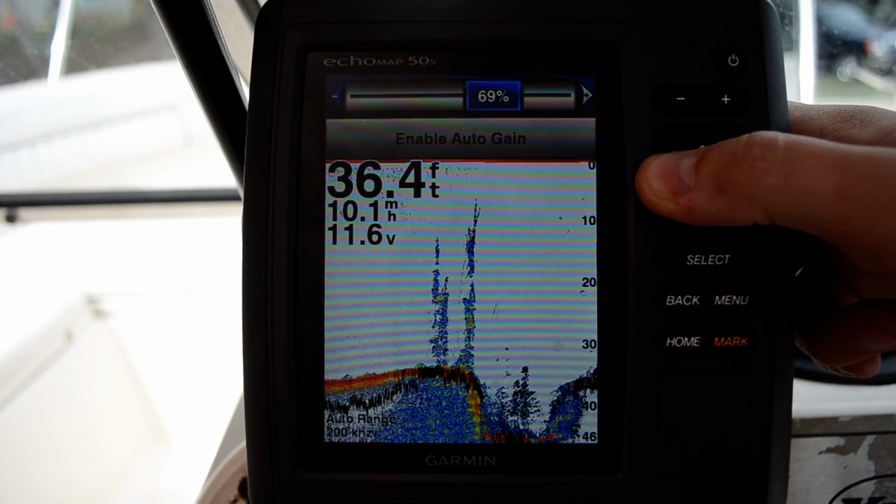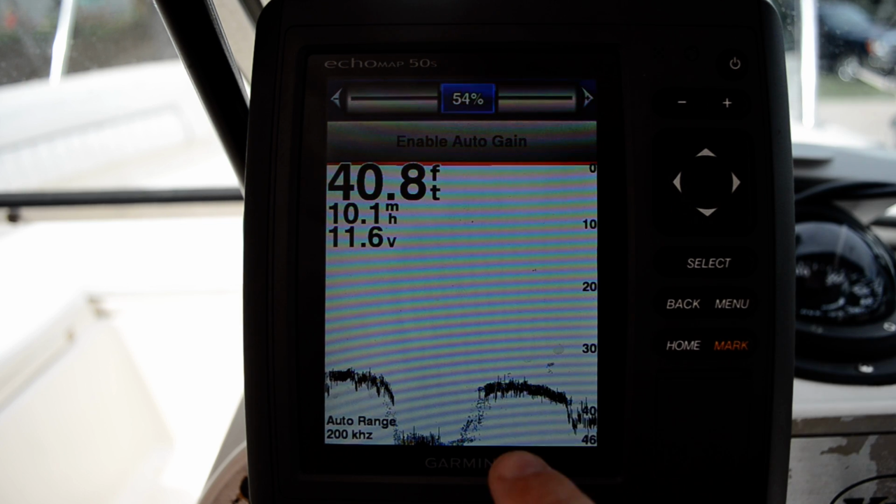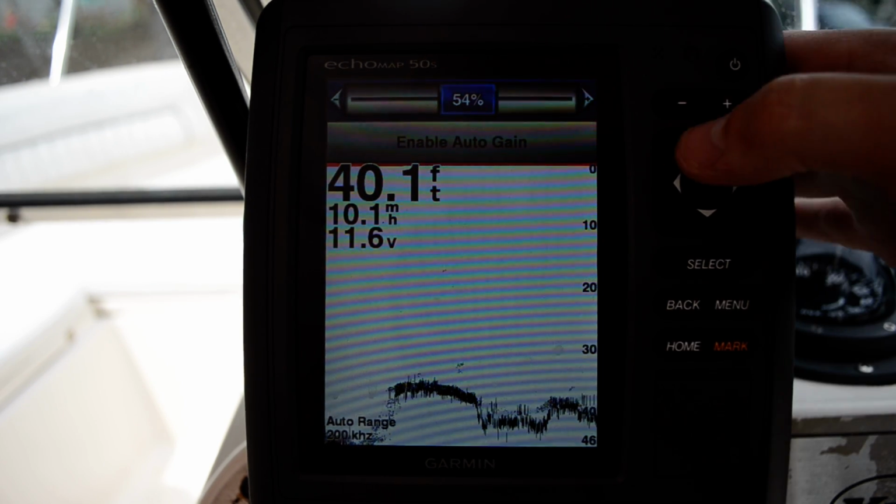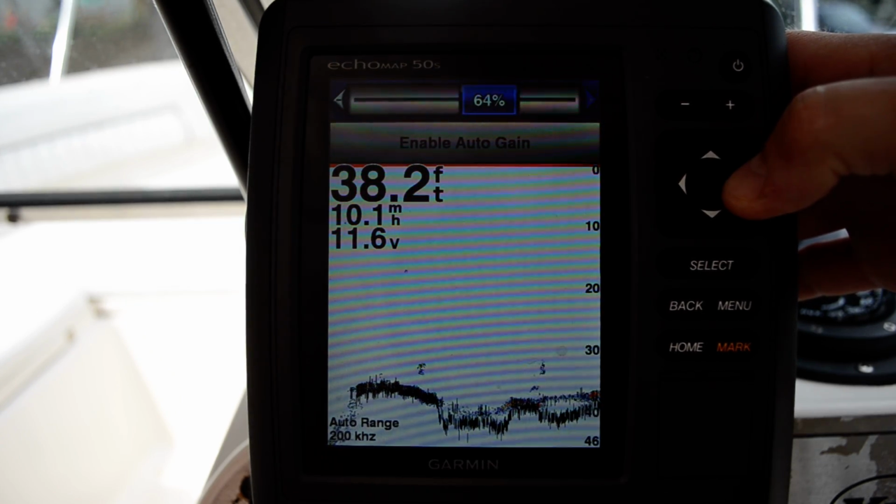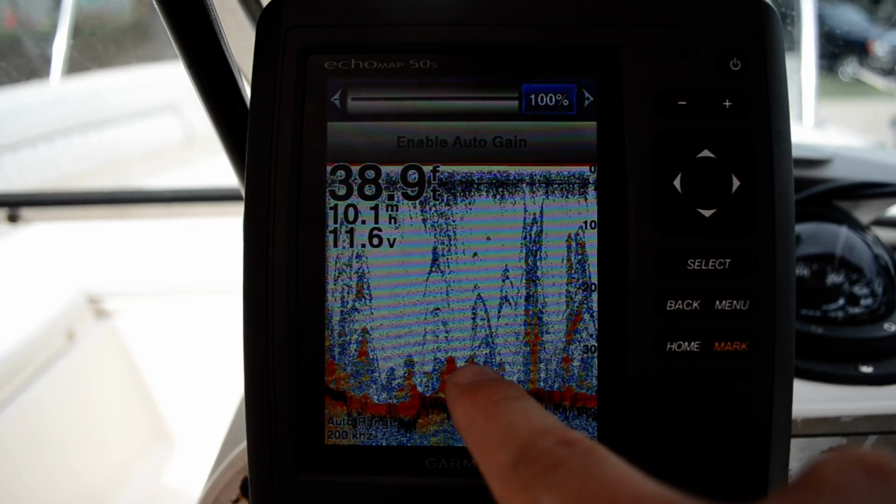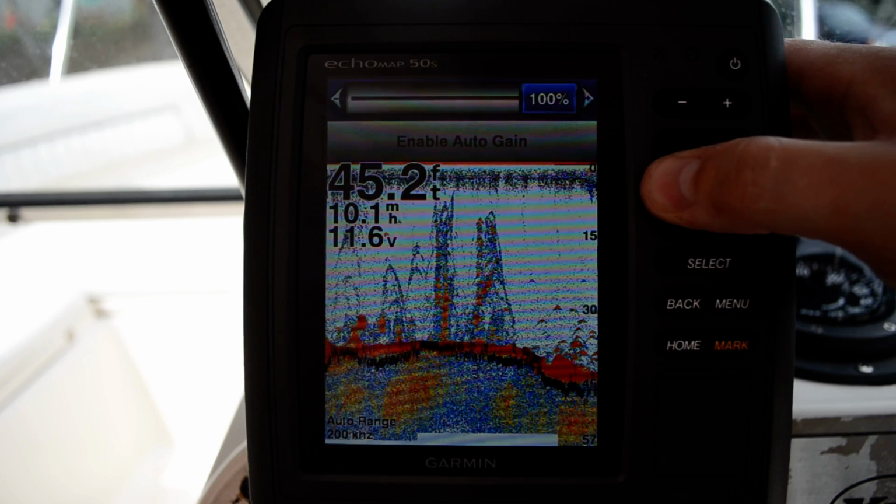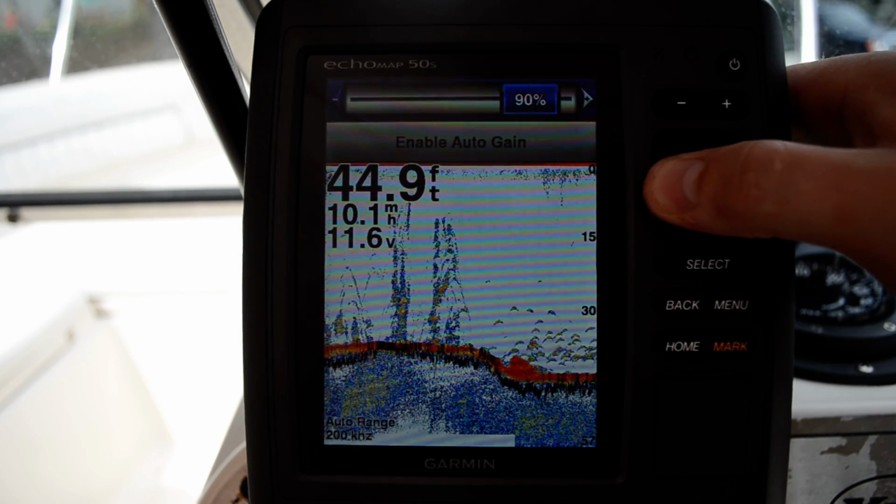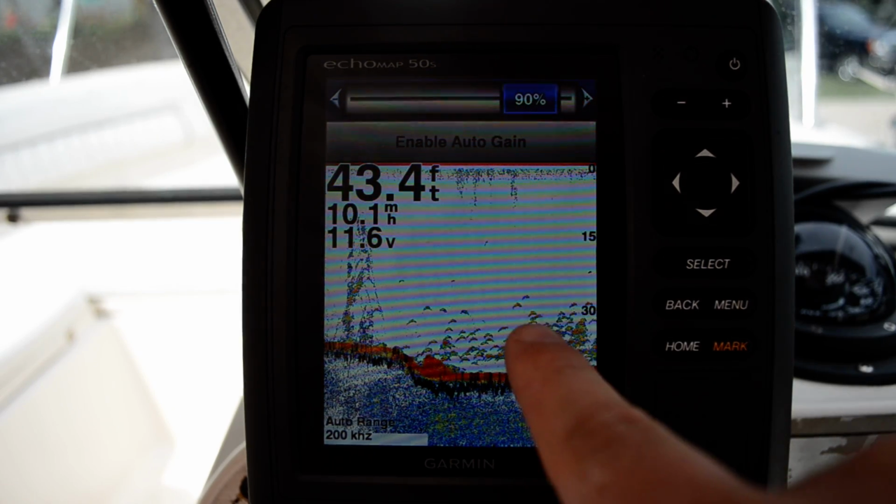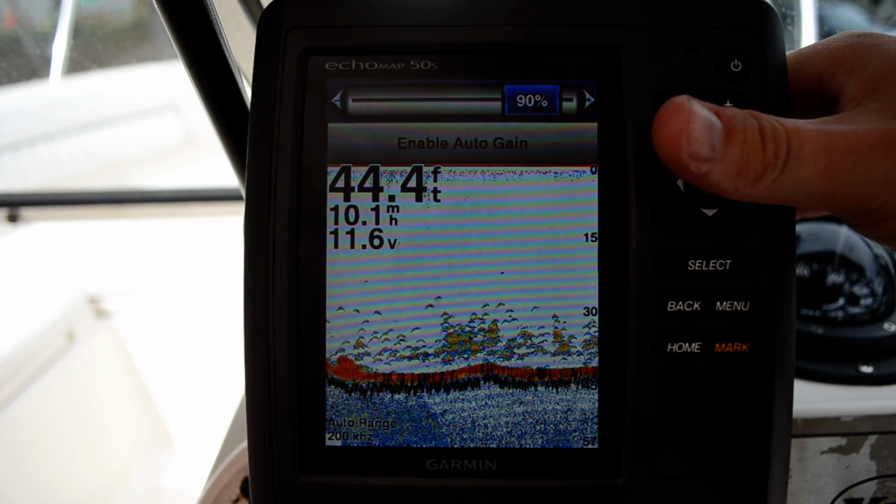If you look, as I adjust the gain, if I go down a little ways, we don't get the same targets as we were originally getting. And if I turn it all the way up, my screen just fills up, and a lot of this could just be clutter in the water. So you want to back off a little bit, just enough so that you don't see the clutter on the screen, which works out pretty well.